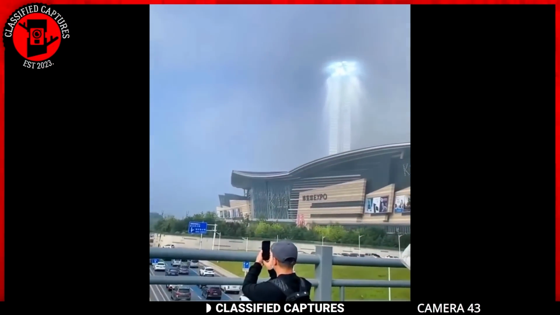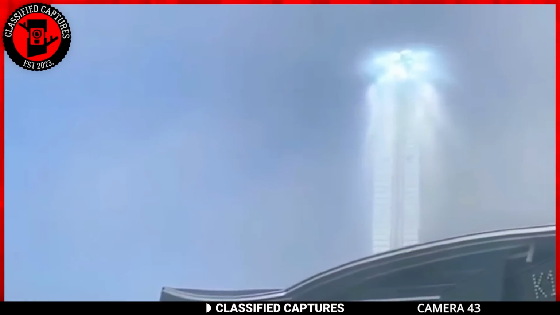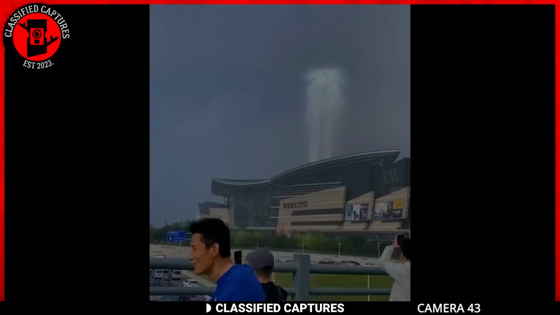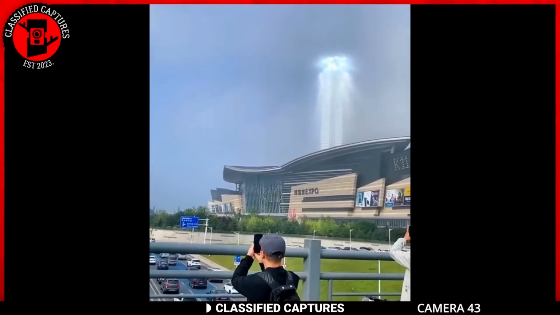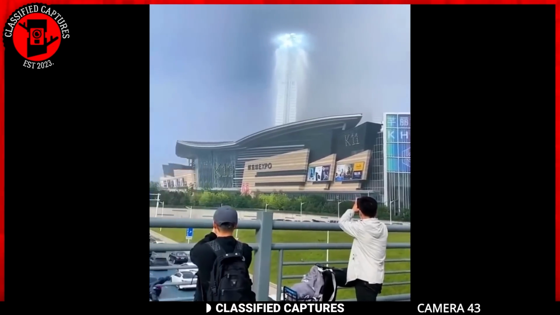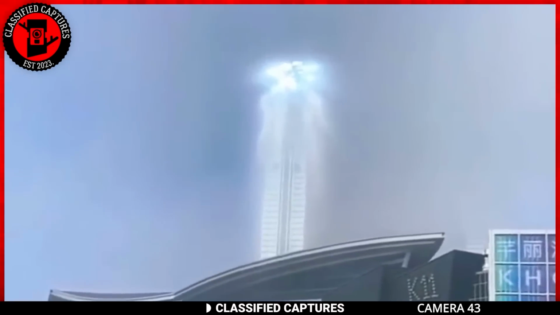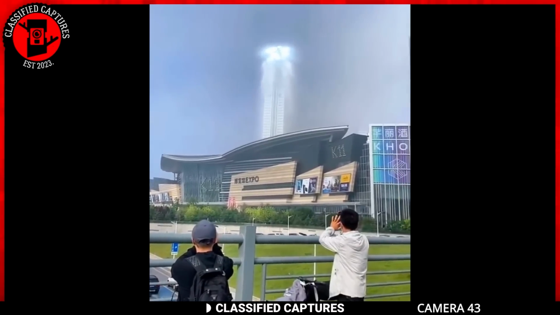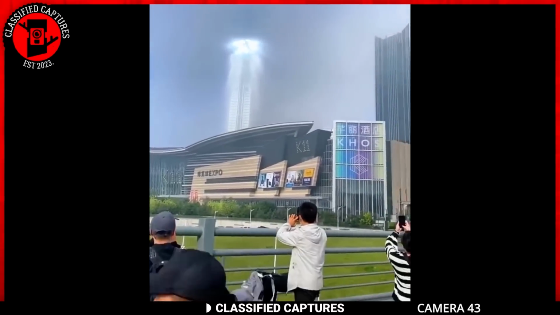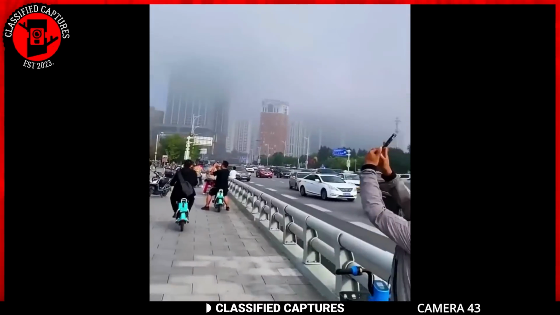Still in Asia, let's go to Shenyang, China. A peculiar phenomenon caught the attention of numerous onlookers, a mysterious pillar of light stretching into the sky. The scene gathered a crowd eager to capture the enigmatic occurrence on camera. Even experts, upon analyzing the spectacle, found themselves at a loss for a definitive explanation.